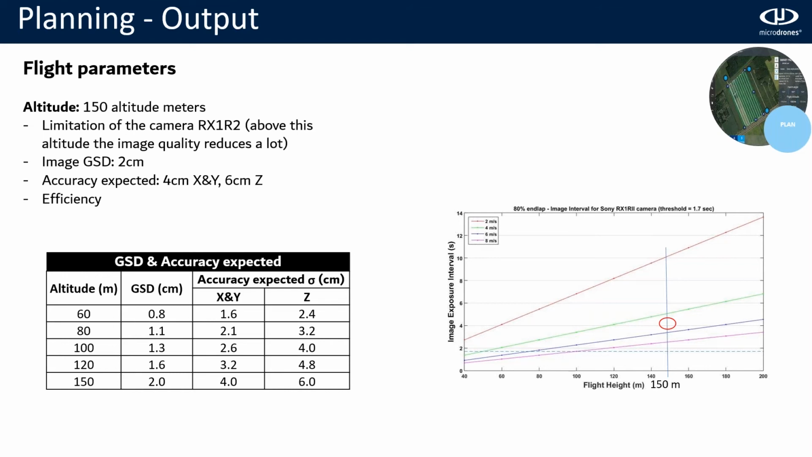By the way, for most of this information that I'm going to talk about, altitude and speed, MD Cockpit helps you. MD Cockpit is our software for planning. It will help you during the planning phase. But here in this presentation, I just show some plots that will help you to understand what I'm explaining.